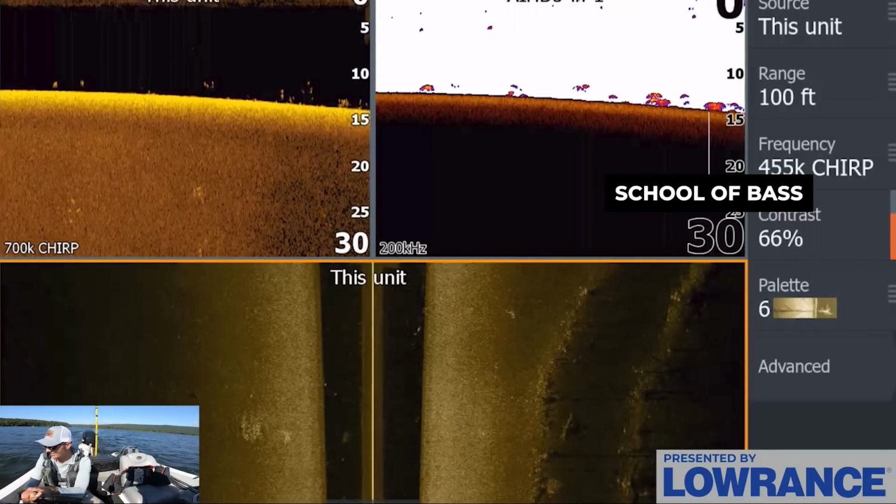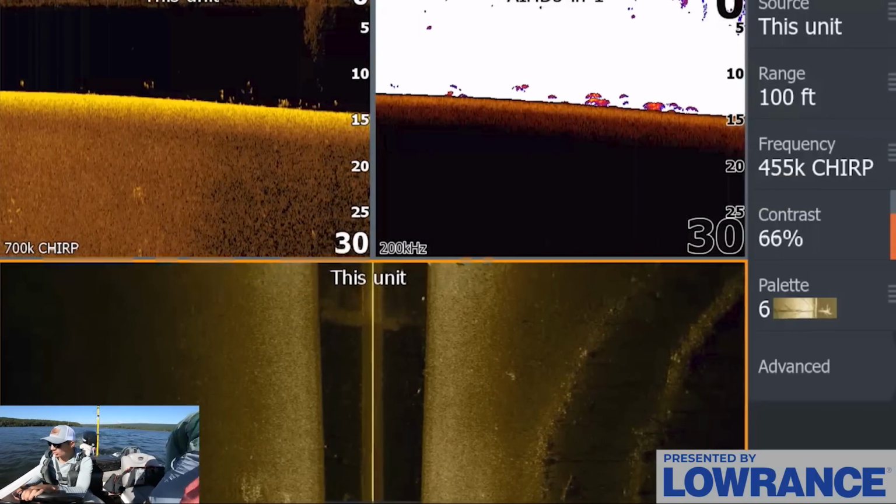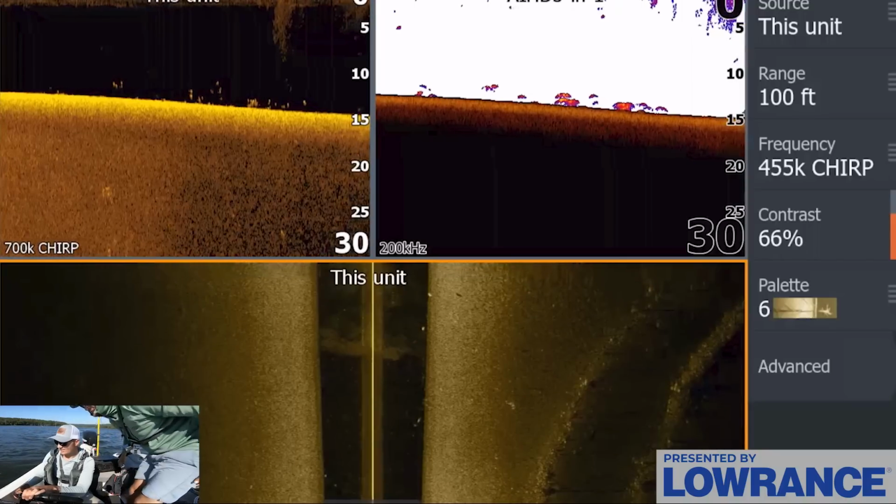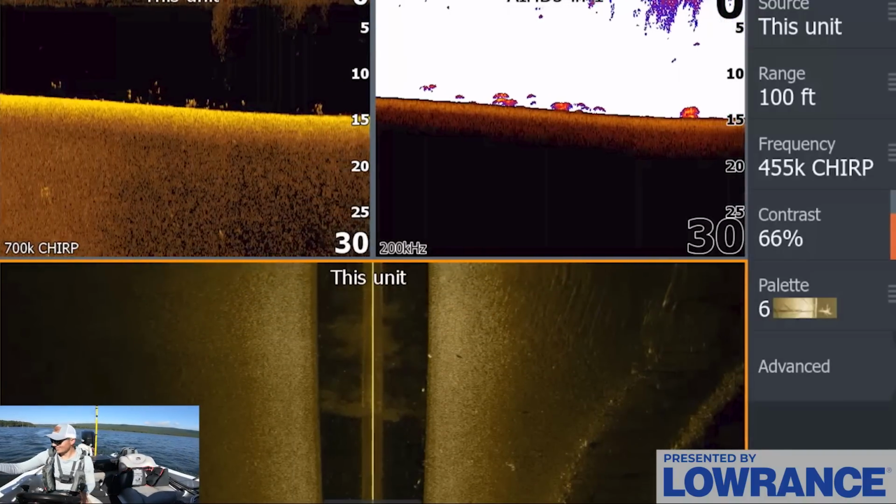I would have caught a fish, Jimmy would have already been fishing, but I want to show you guys all this. Look at all of these fish down here. They are absolutely just loaded down here. We can see them all over. Jimmy's getting excited. Okay, let's get in. We need to start fishing.